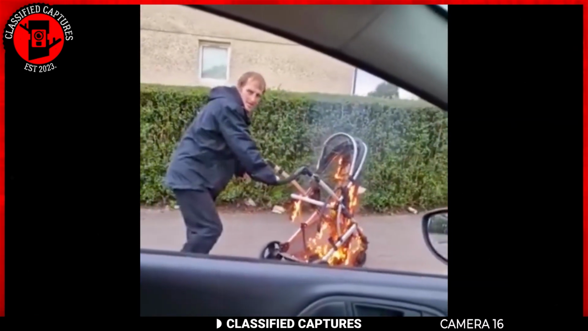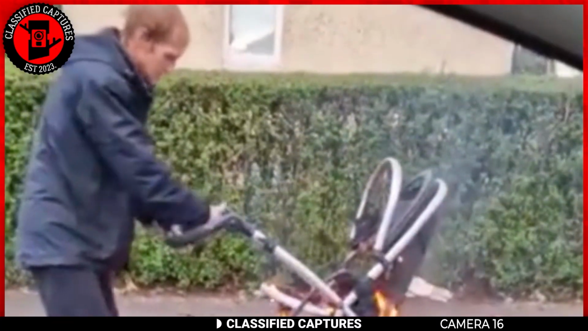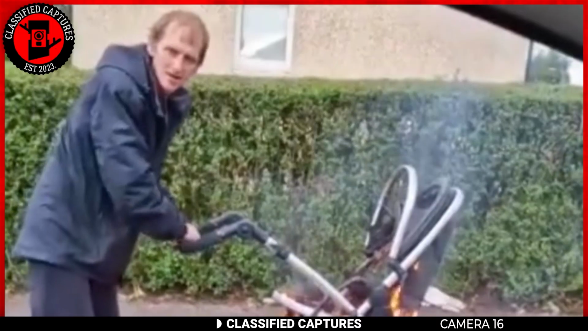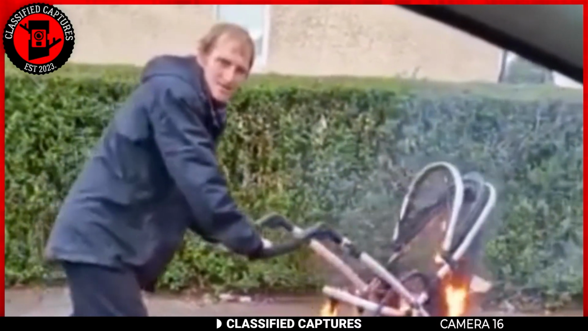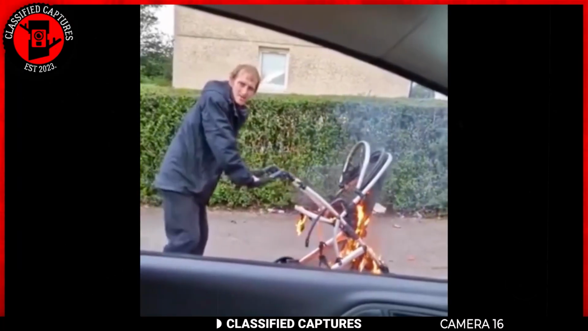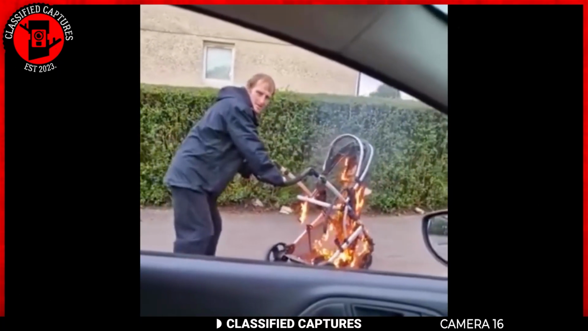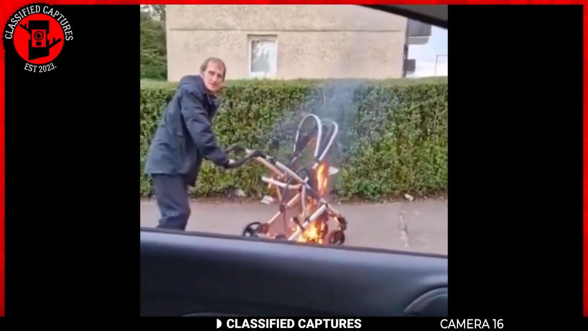Intrigued by the peculiar sight, the driver decides to stop and ask what he's doing. To this, the man responds, fire. His response and appearance show he's not okay, but what could be wrong with him? Some are thinking maybe he's on something, while others are asking, could it be mental health stuff? No matter the reason, everyone can agree on one thing. Seeing a guy calmly walking around with a flaming trolley is just downright bizarre and a little heartbreaking.